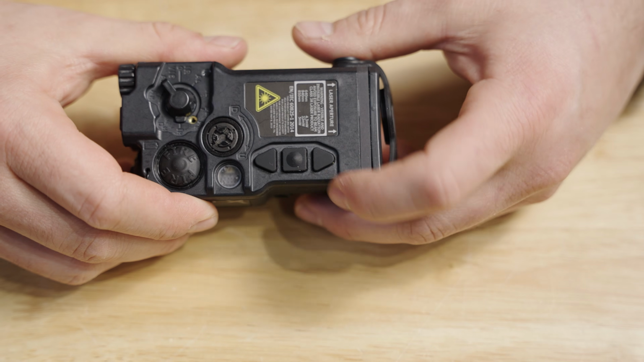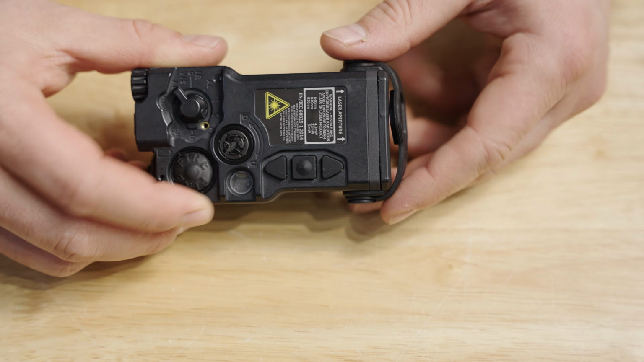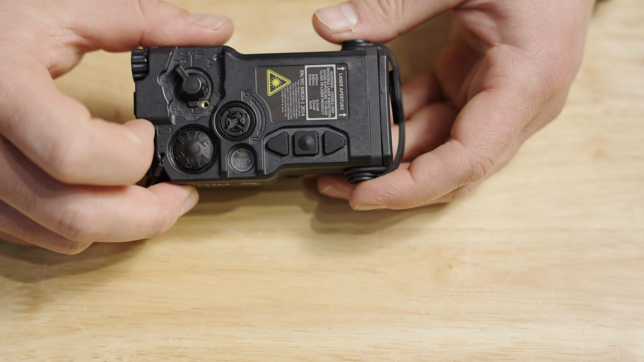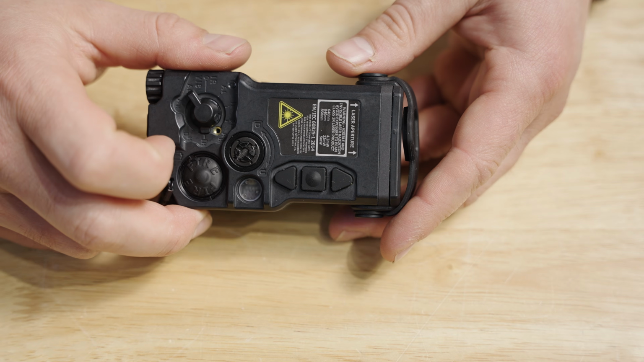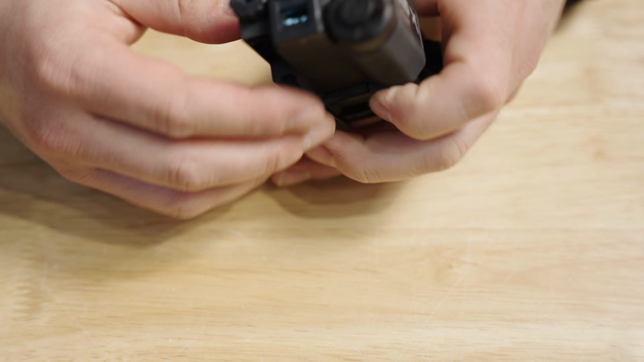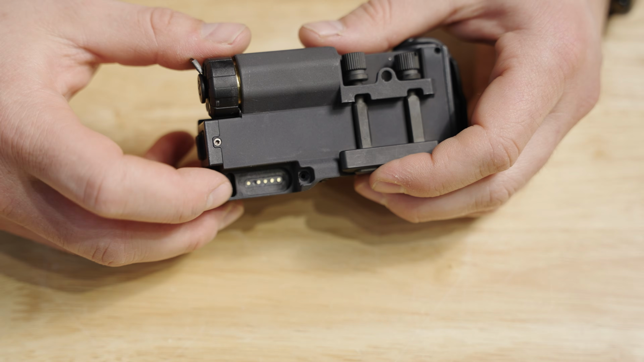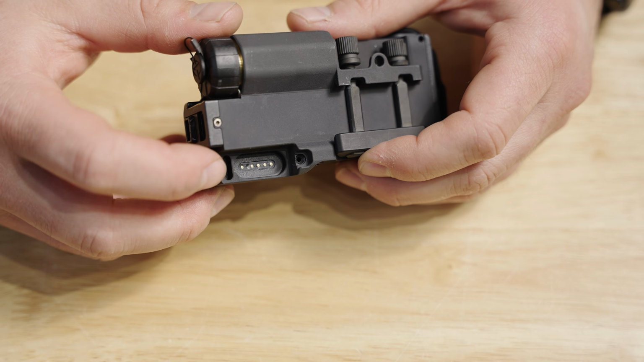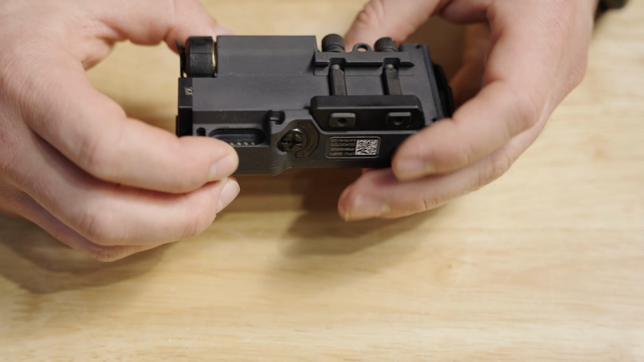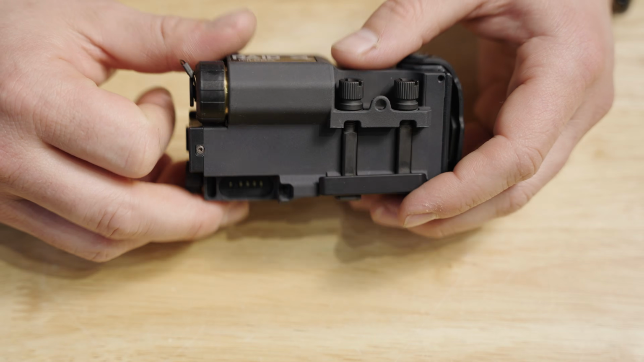You also notice that you have some other function control buttons. For example, these will allow you to toggle the laser brightness, or you can also use it to switch from that close range to long range illuminator. There is a proprietary connection for a remote switch. It looks to be magnetic. I don't currently have it with this loaned unit, so I can't speak too much to that.